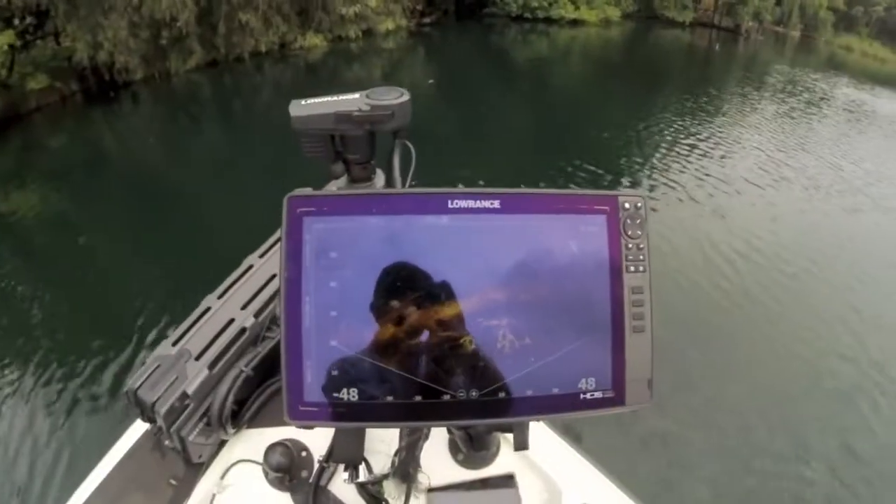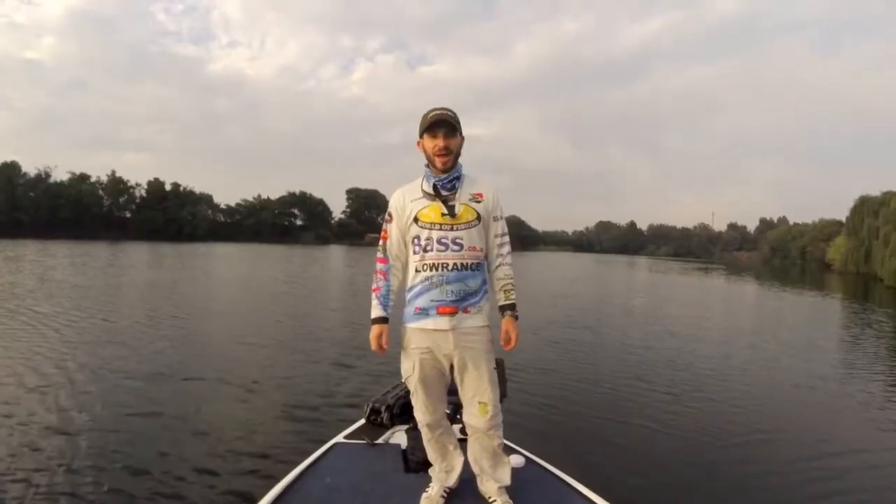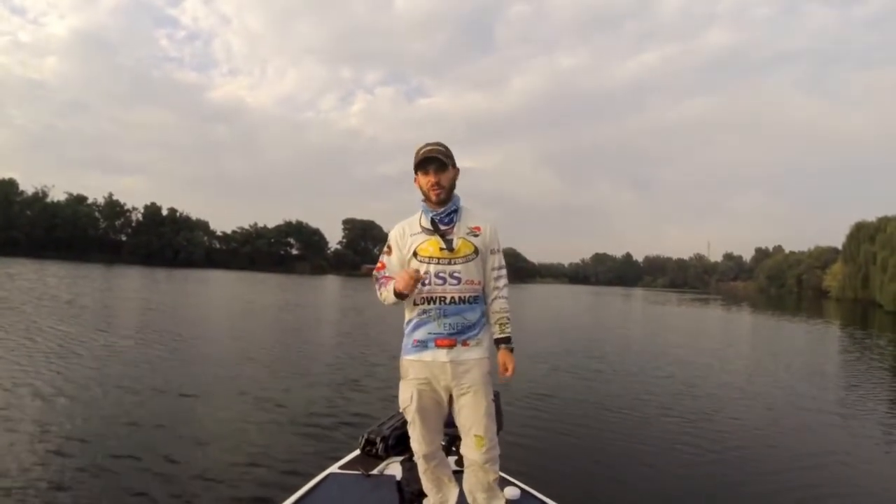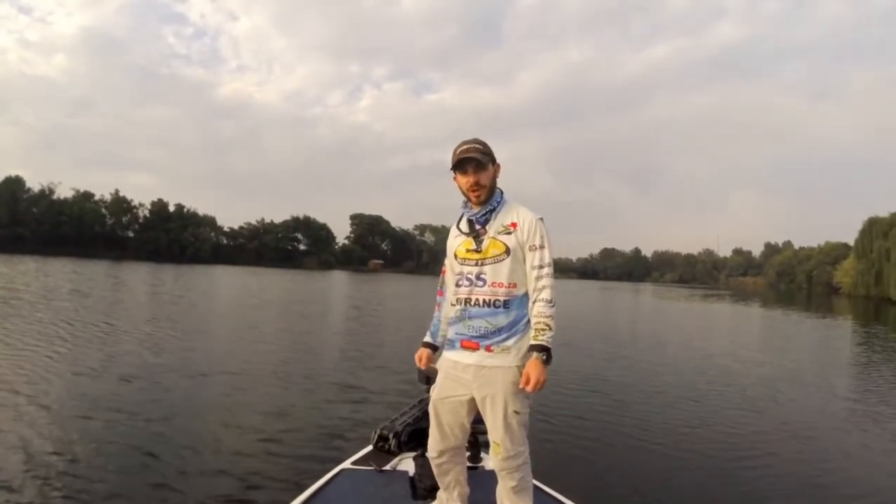So come with us, because today we're going to show you everything that you want to know and you want to see about the new Lowrance ActiveTarget transducer and module. So guys, the new ActiveTarget transducer is new from Lowrance. We've got one mounted on our 47-inch Lowrance Ghost trolling motor.